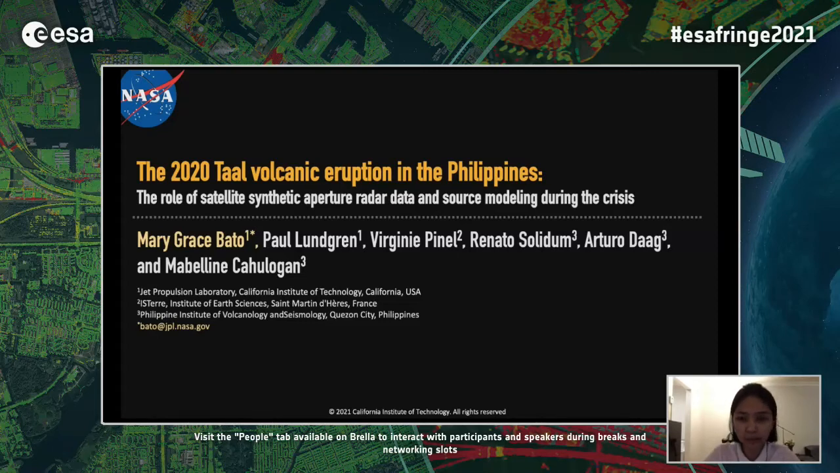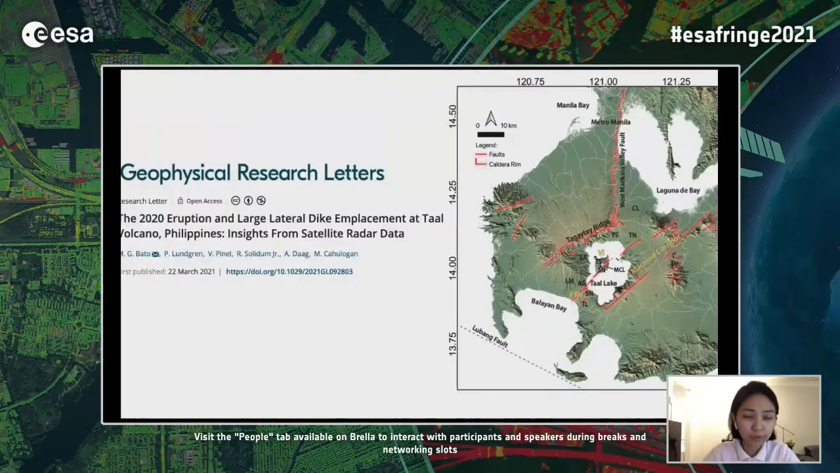I will be talking about the Taal volcano and the pre to post January 2020 eruptive crisis based on our analysis of ground deformation from various satellite radar datasets. This work is a result of the crisis response that we initiated last year, and I would like to acknowledge my colleagues and co-authors in this work: Paul Lundgren, Virginie Pinel, Dr. Renato Solidum, Arturo Daag, and Ms. Maybelline Kahulugan. This work has recently been published in GRL and it's open access, so feel free to have a look at it or download it.